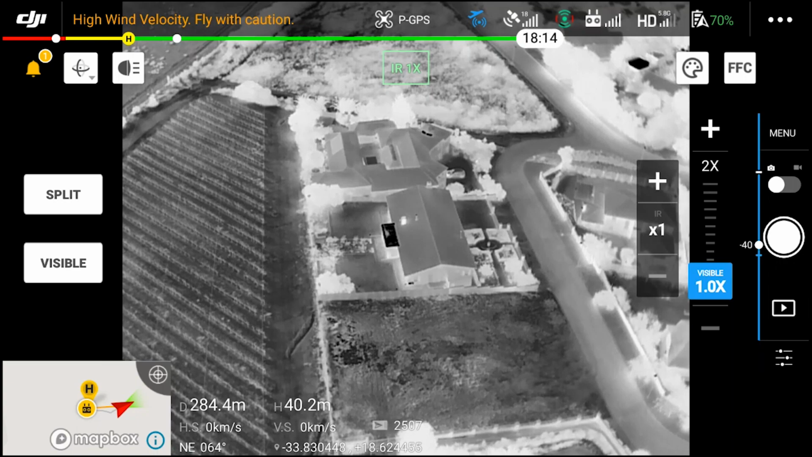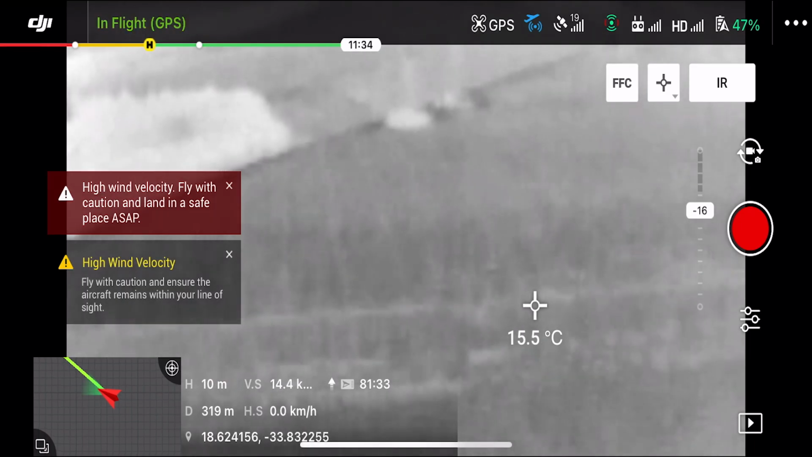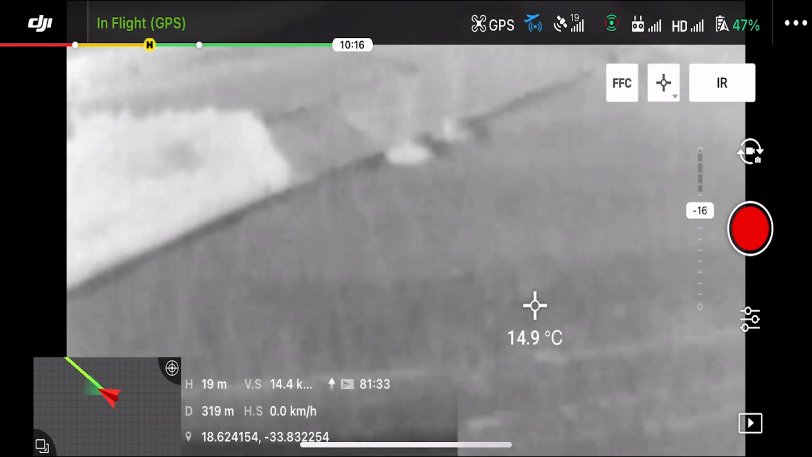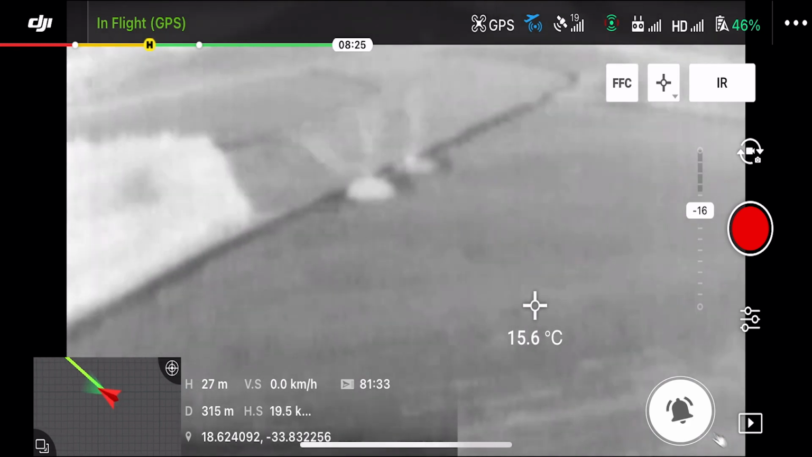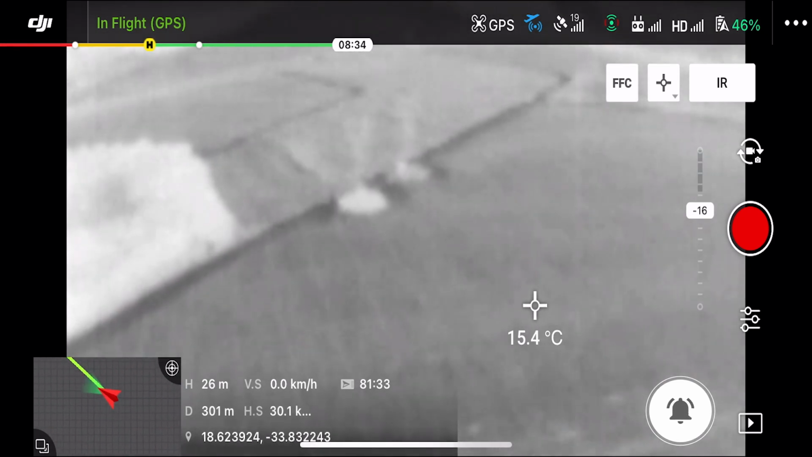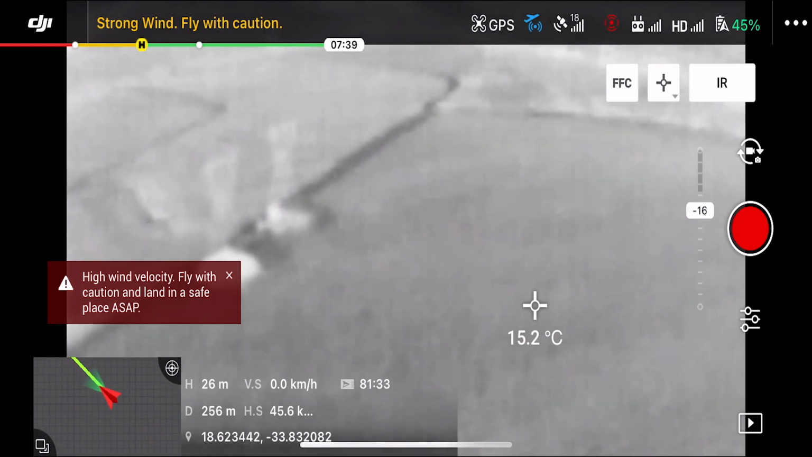So if you're using the Enterprise Advanced with 2 times zoom, a 4 times zoom, I think you're getting great value. If you're using the 8 times zoom, you are pushing it to essentially the same limits that you used to have with the Enterprise Dual, but you're going to get significantly closer without having to fly closer.